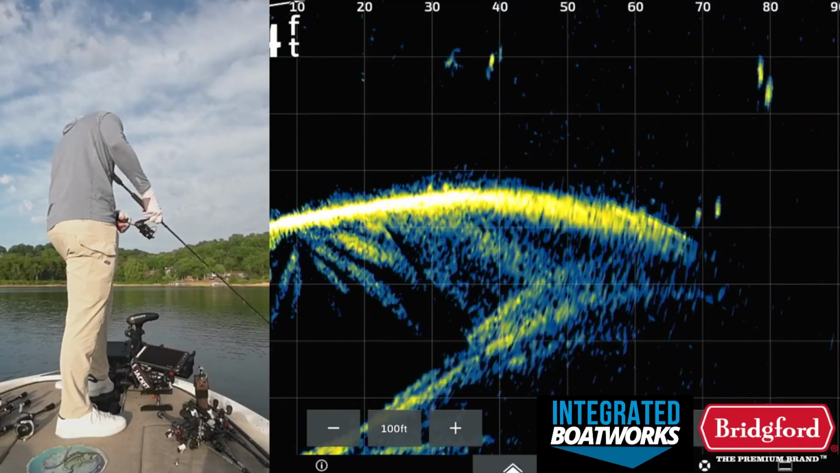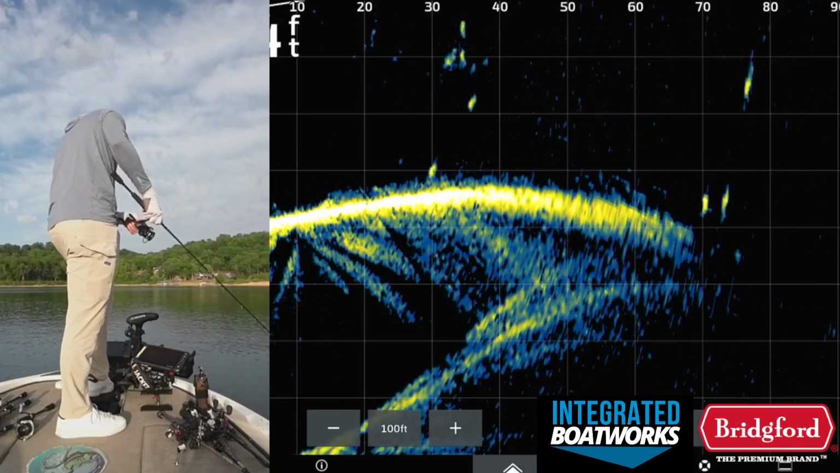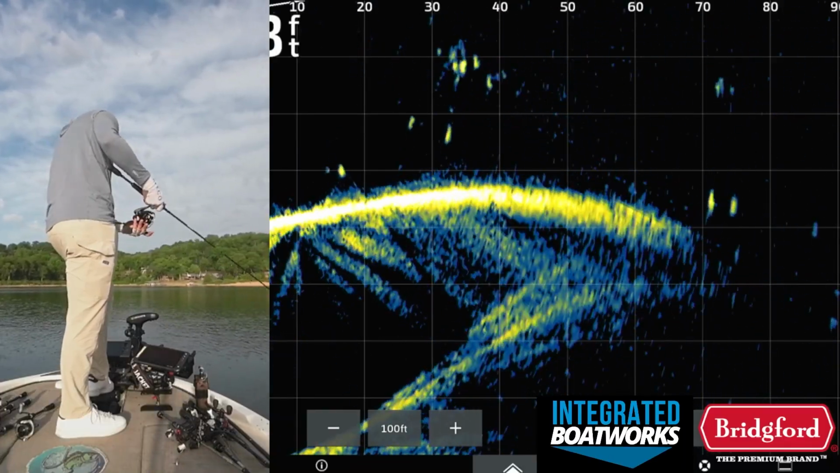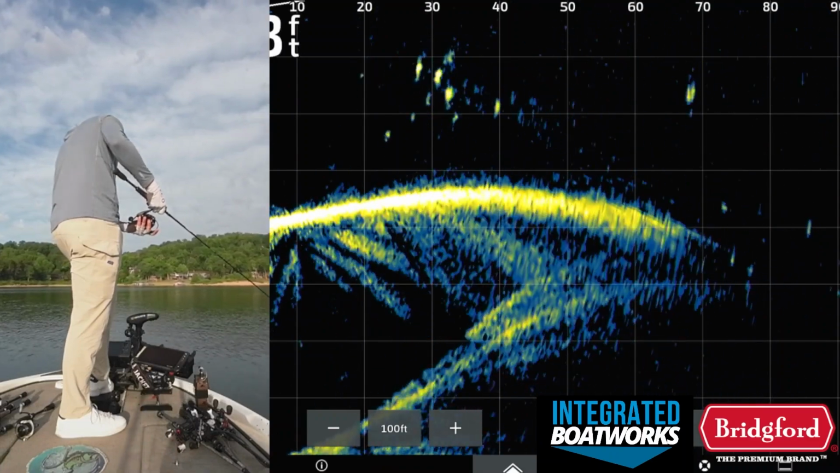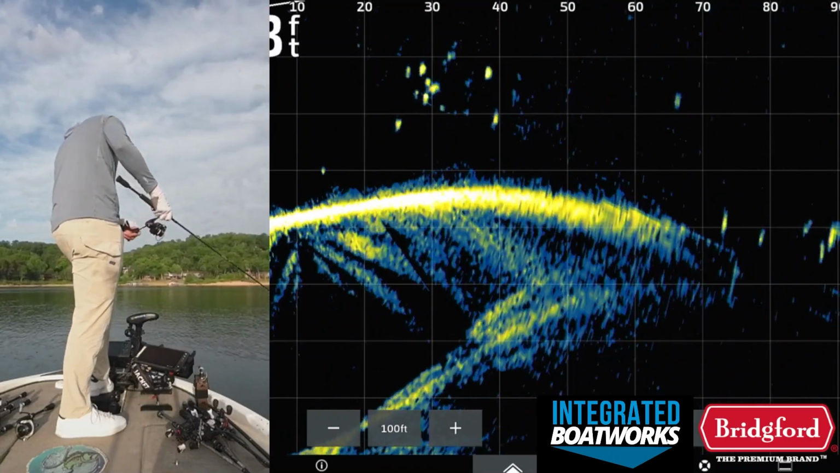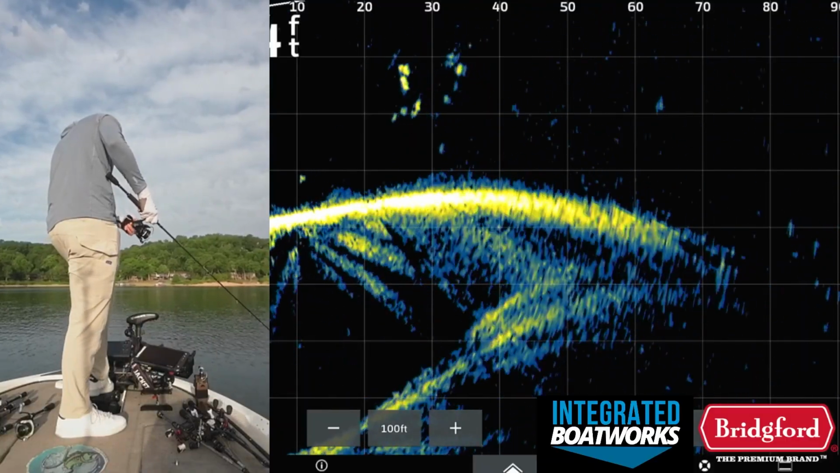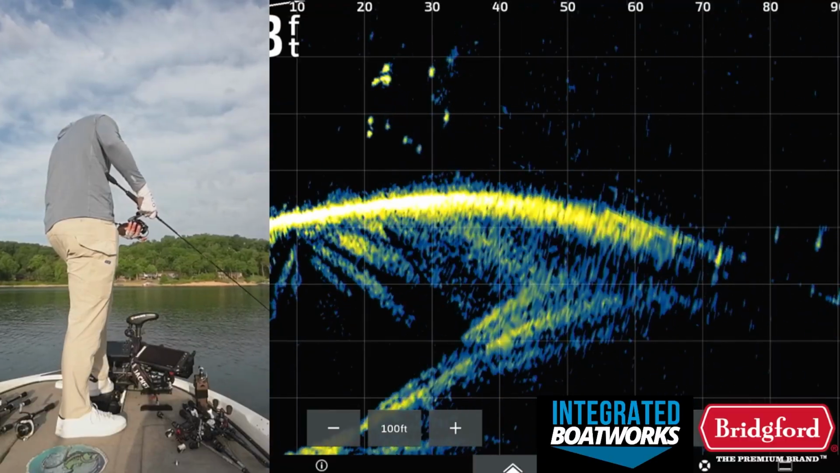I don't know if the retrieve was critical. Look at all those fish around my bait. There's so many of them there. They kill it, let that bait fall. Look at them all coming up to try to get it. Come on, eat it. Gosh, those are all those smallmouth. There's so many of them right there.